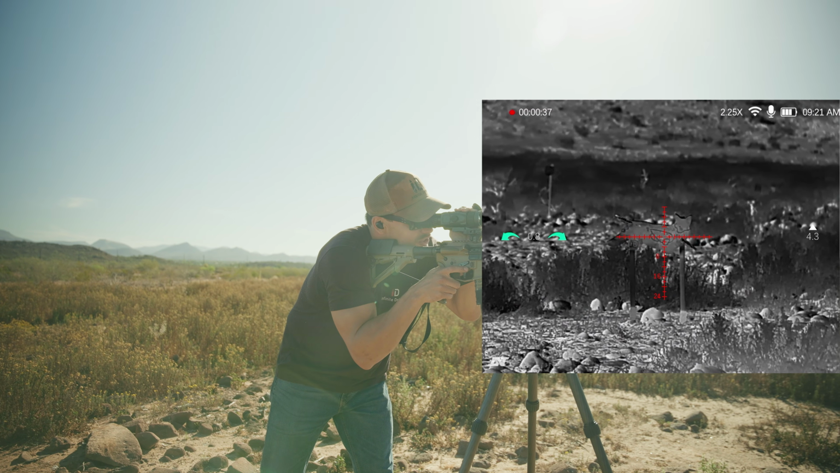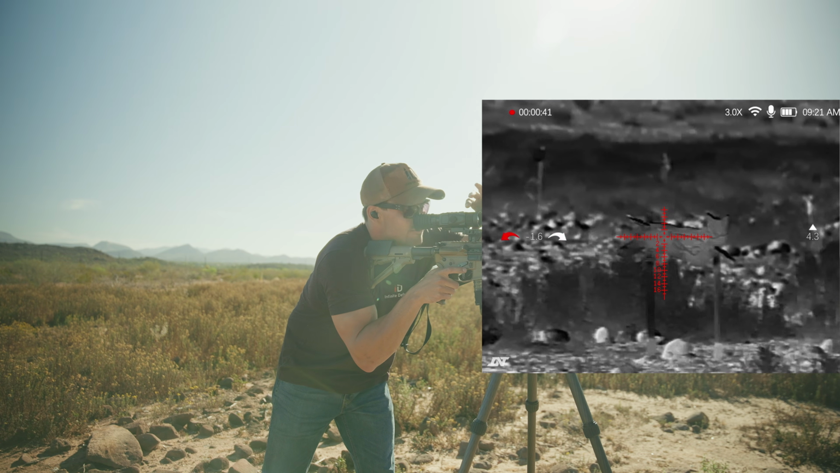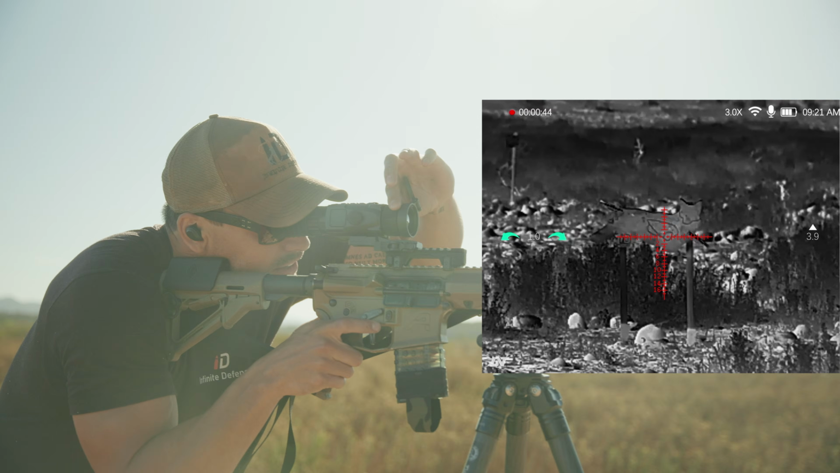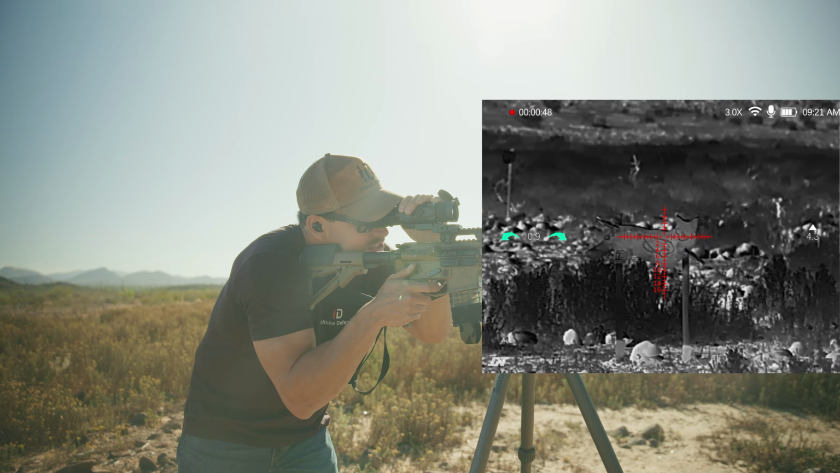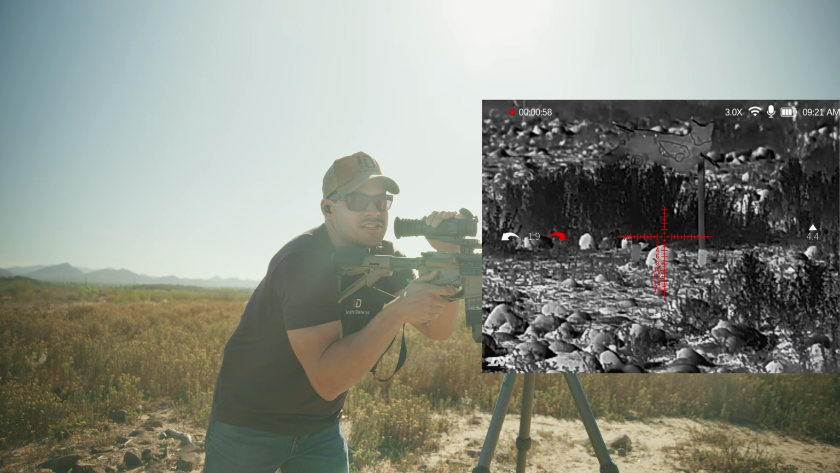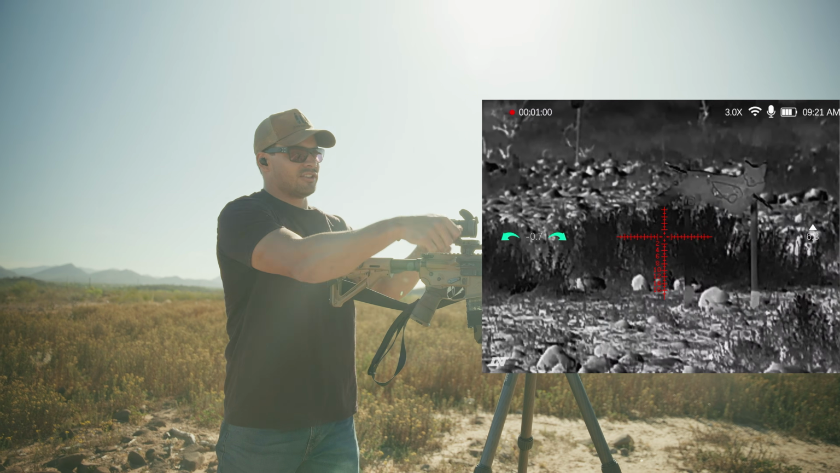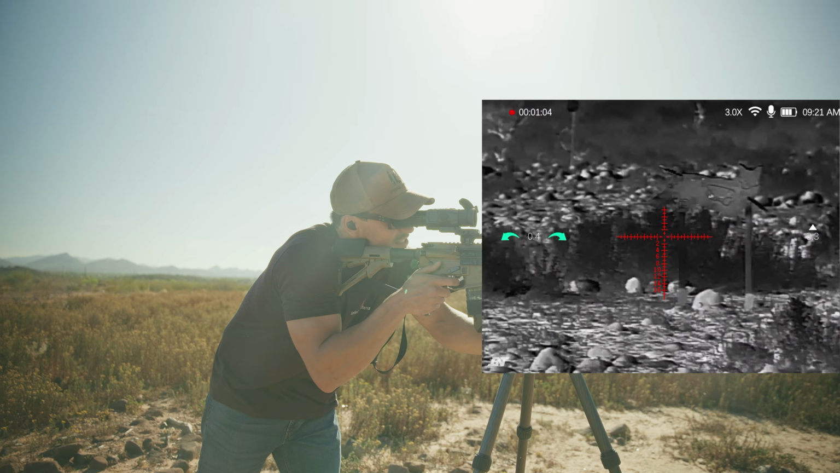The Coyote one looks really good right now because you can see the zones on it. And then we have your focus dial up here. Get it nice and focused in. Looks real good. I believe this is white hot, so take a shot on target. That was high. And you can see we're already zeroed, even after I took this off the mount and back on. So even with the quick detach, it stays zeroed.